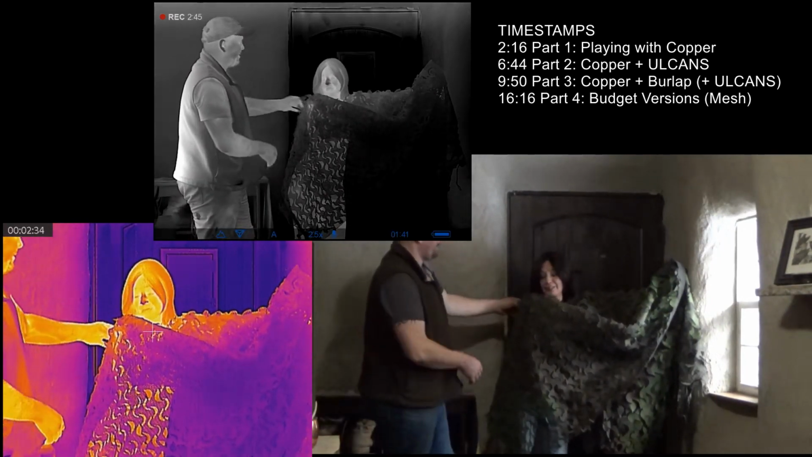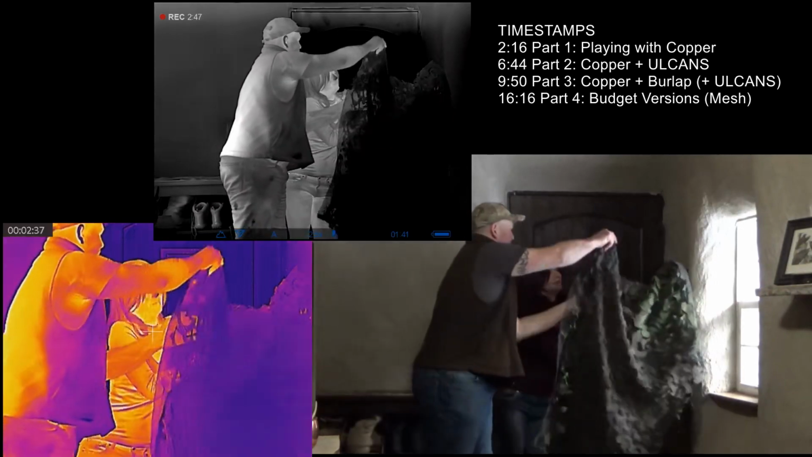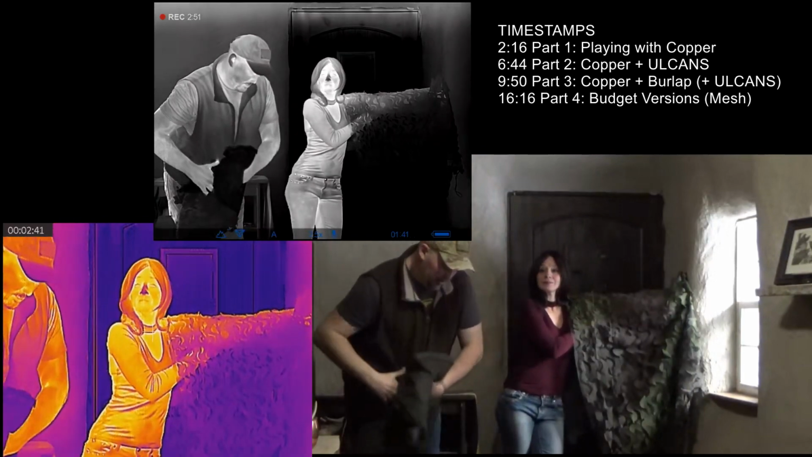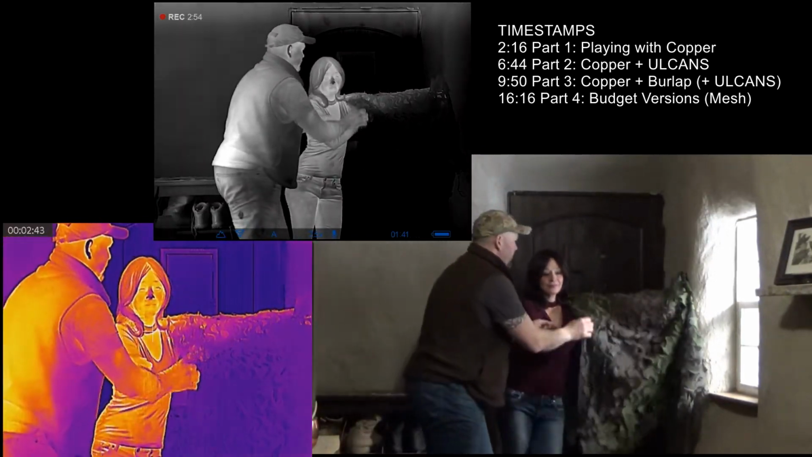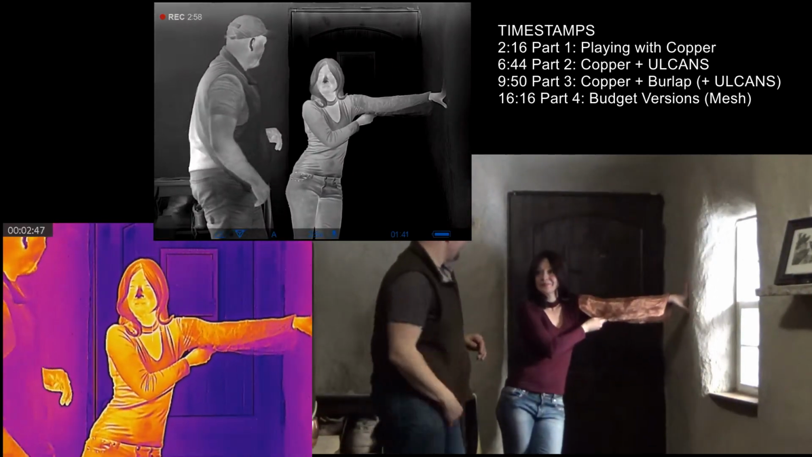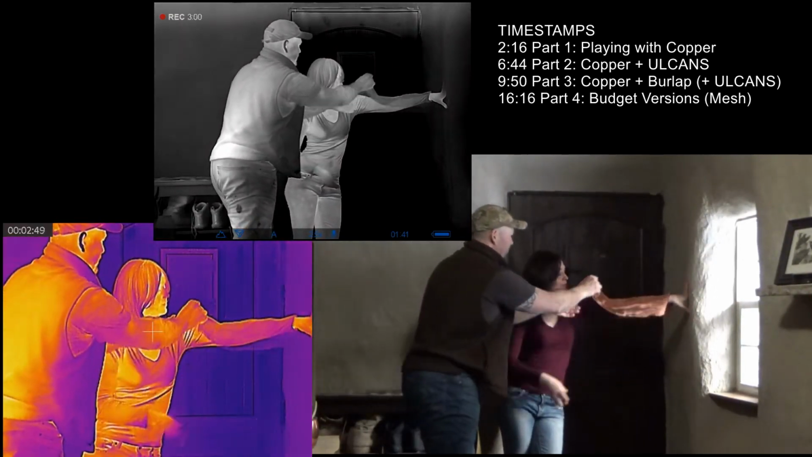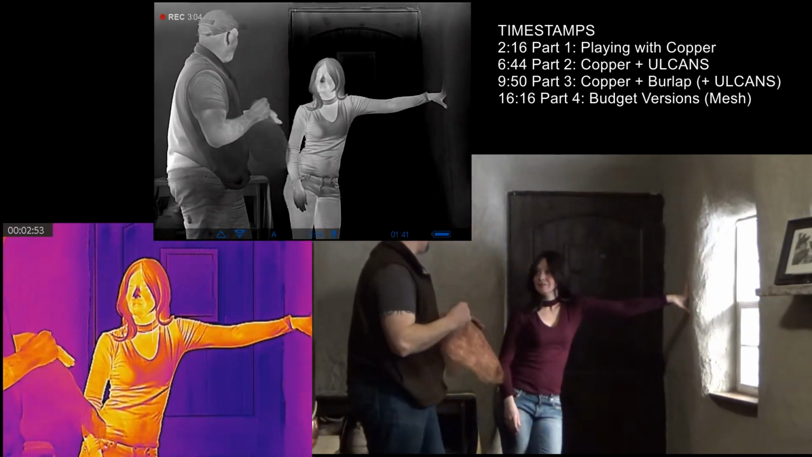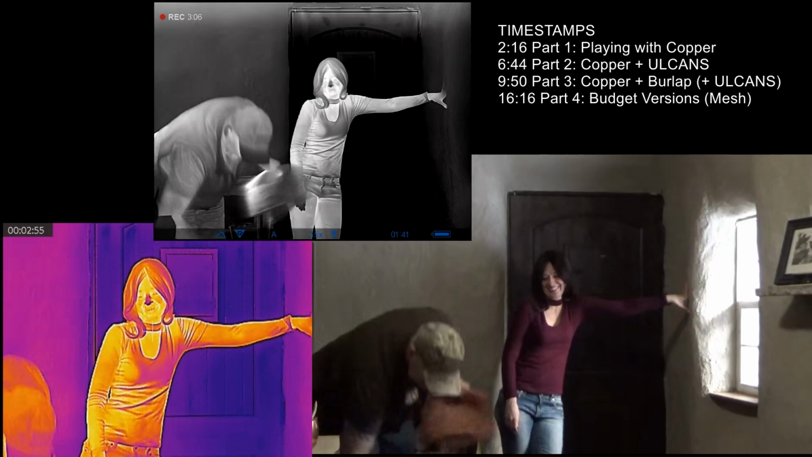Alright. That'll probably do. Strip down to 1 layer of ULCANS, just take it off. And then strip down to just the copper. And then strip down to just the sleeve. Alright, and we probably should stop there. This is a family channel.